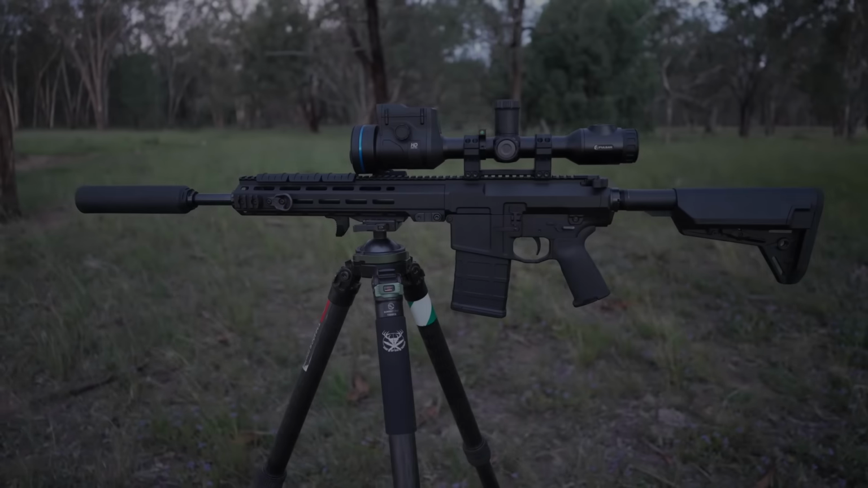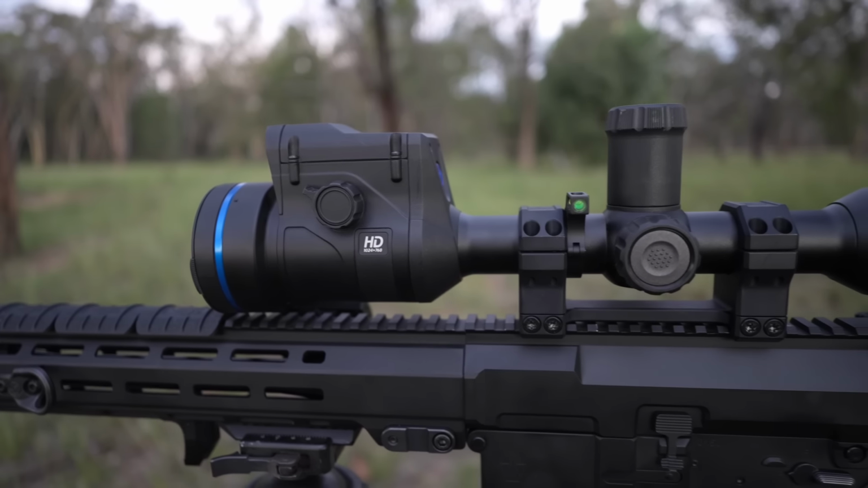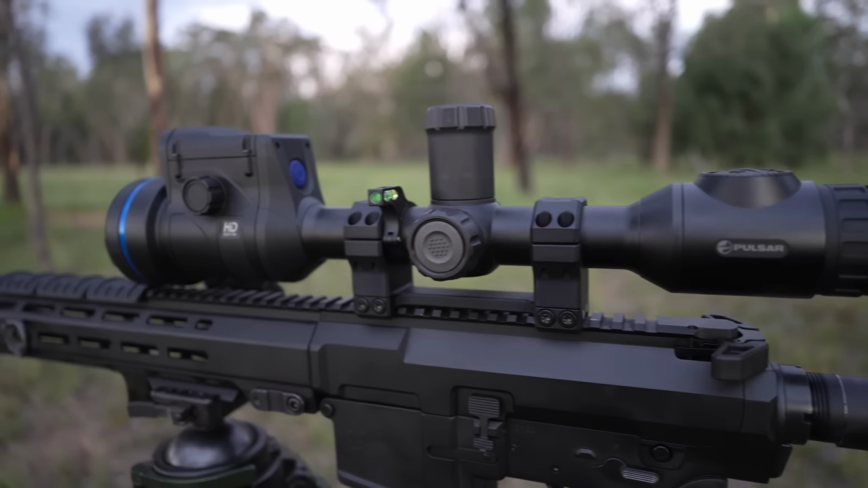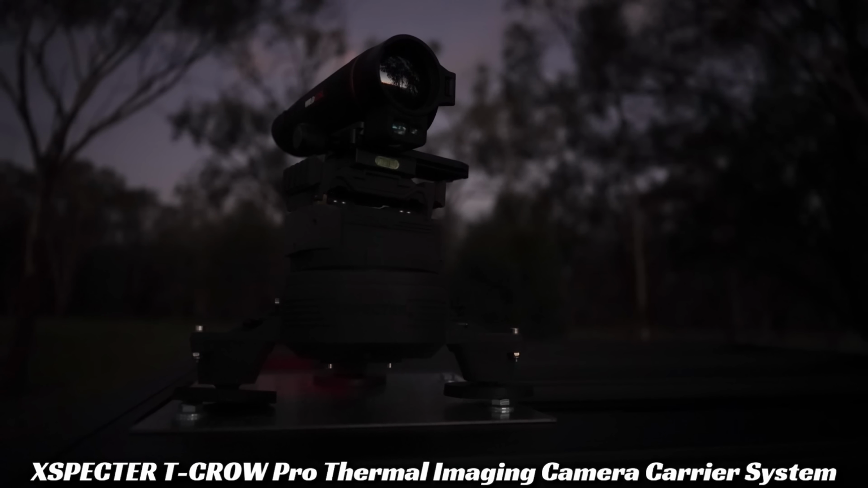Both Bucket and I are running Wedgetail Industries WT25 308 rifles. We're also both running Pulsar Thermion 2 LRF XL60 thermal rifle scopes. Awesome bits of kit, these things. Auto scan is a very, very nice thing.